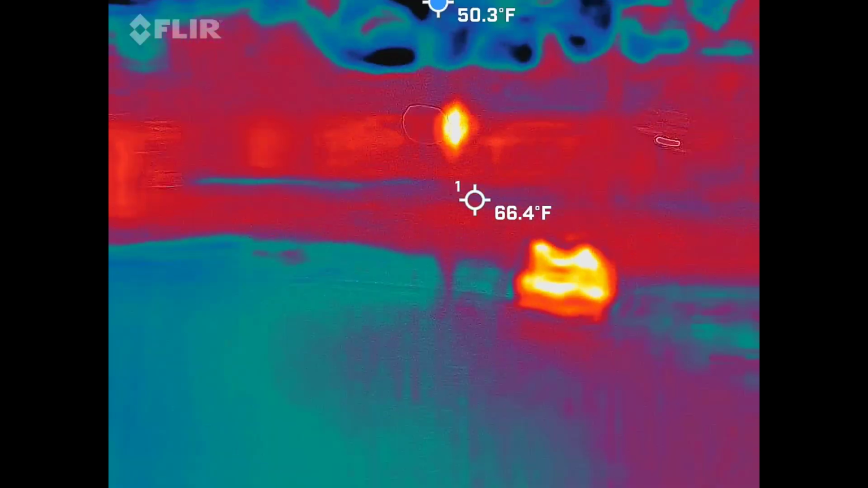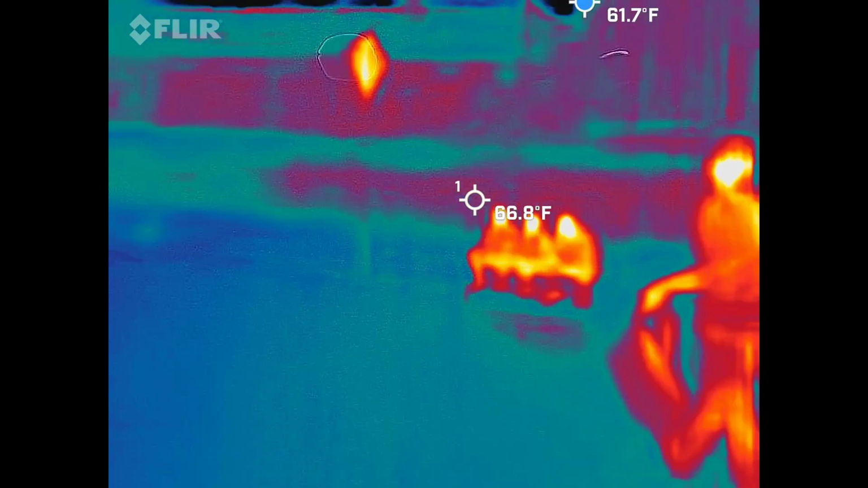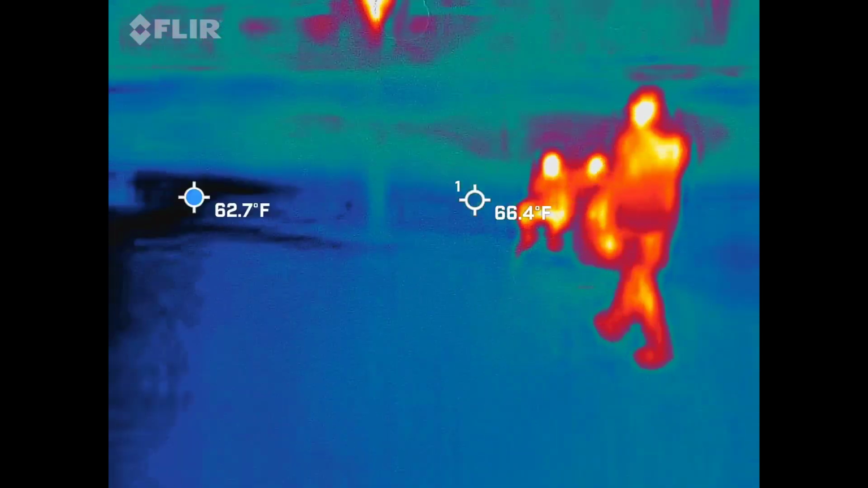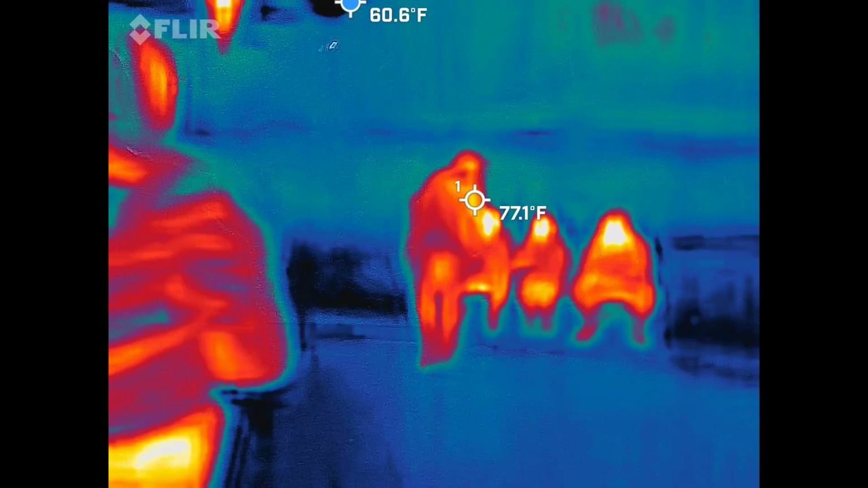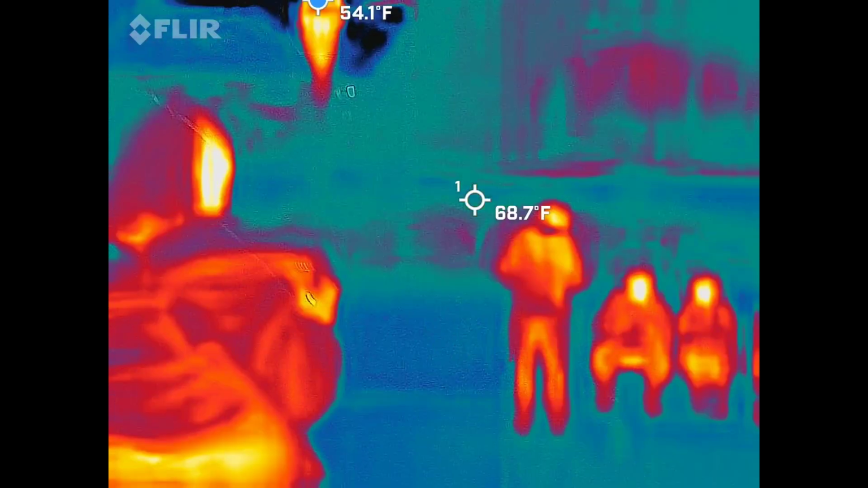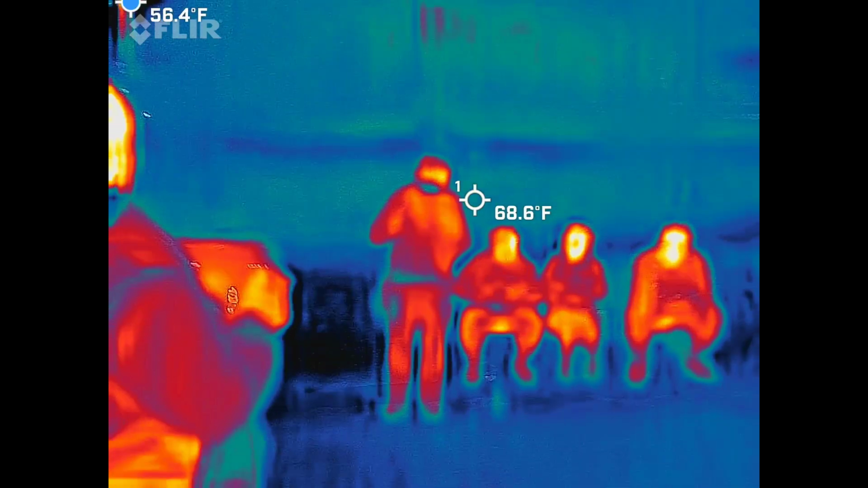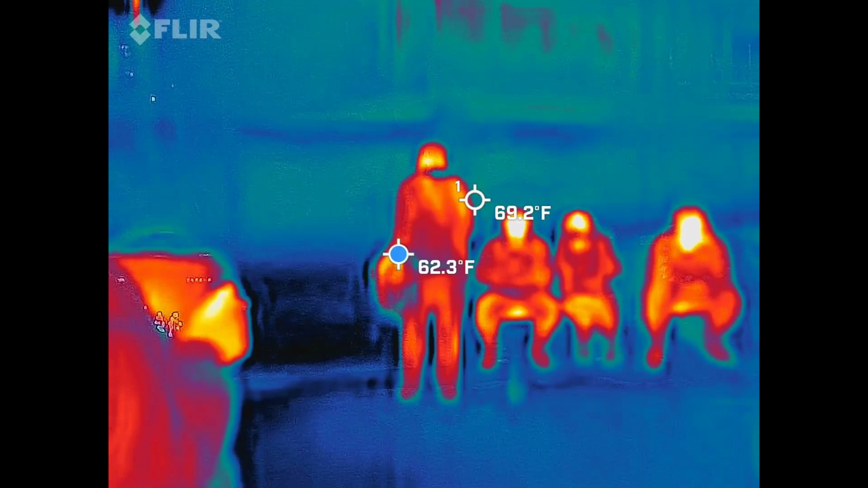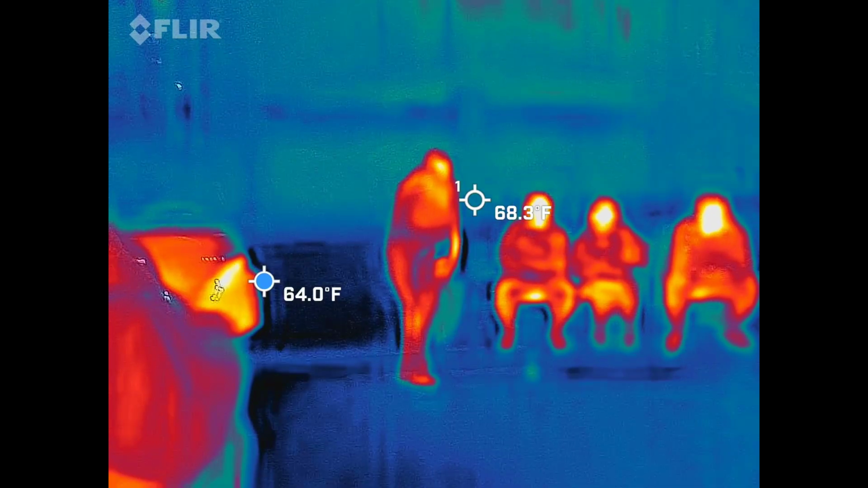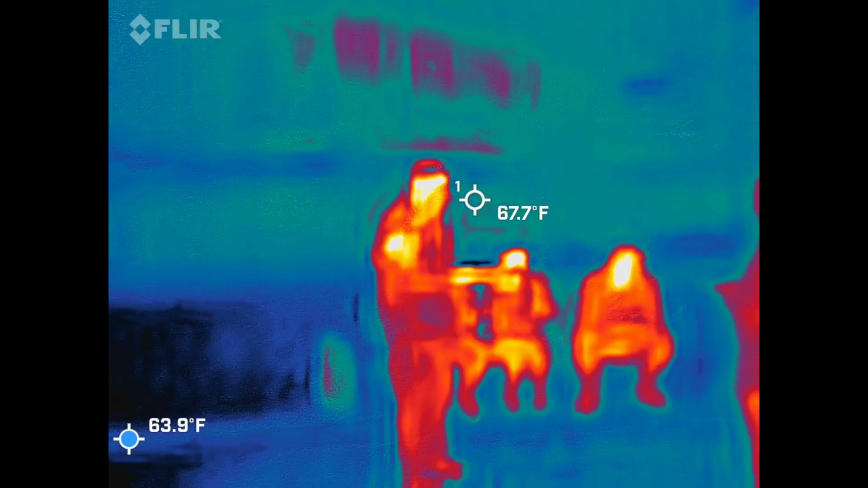These masks are not working very well. I think I broke it as well. How? So I am supposed to break it down? Oh, I was looking. Okay, so that's kind of what I'm going to do. Huddled in here, guys.